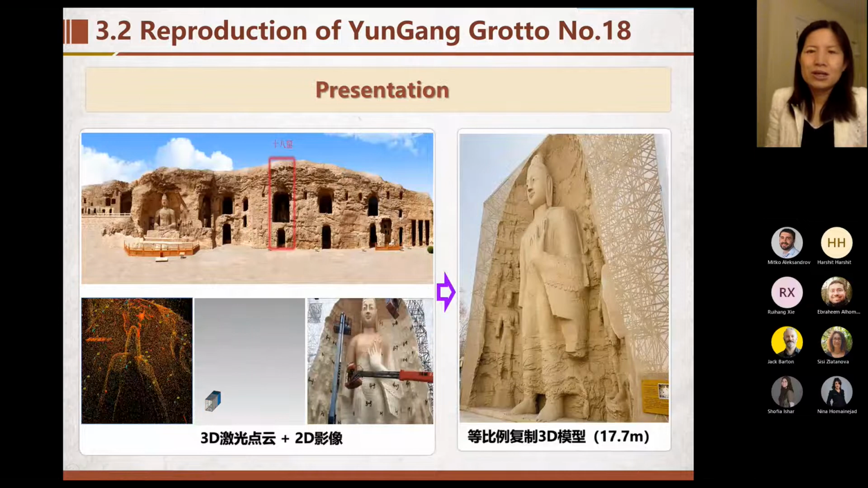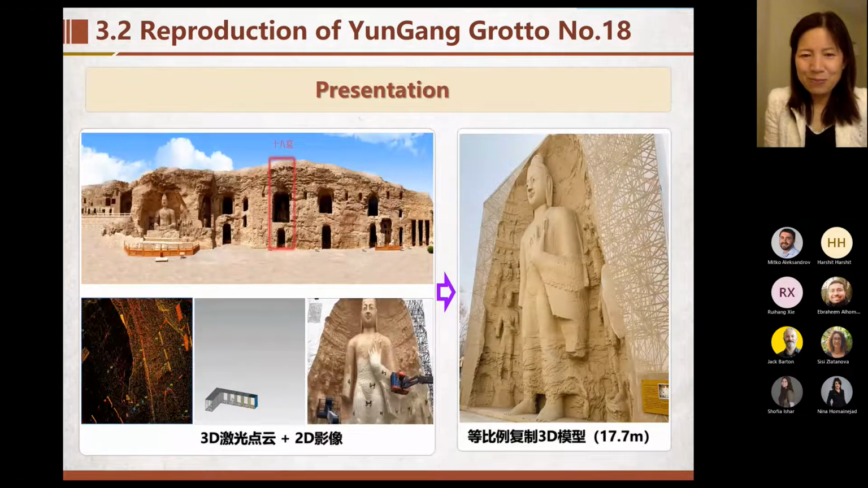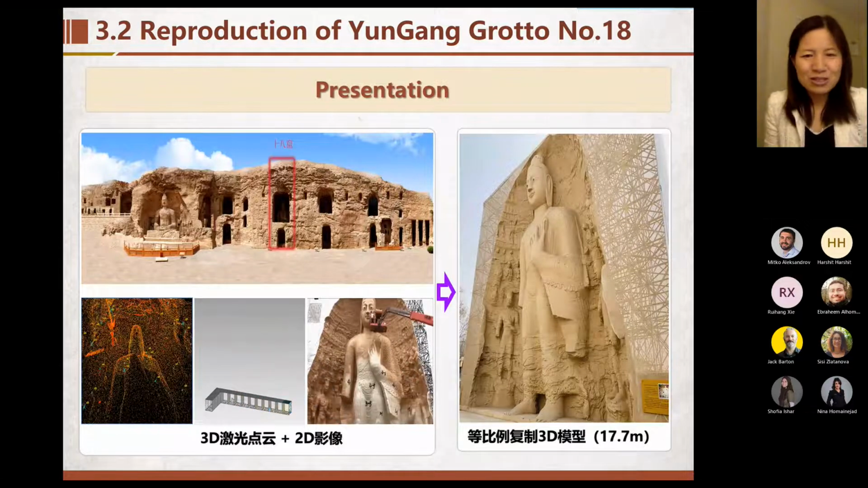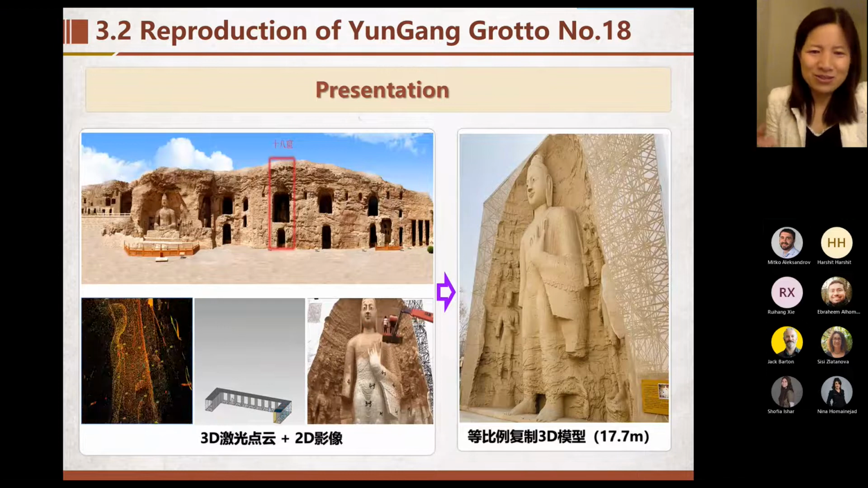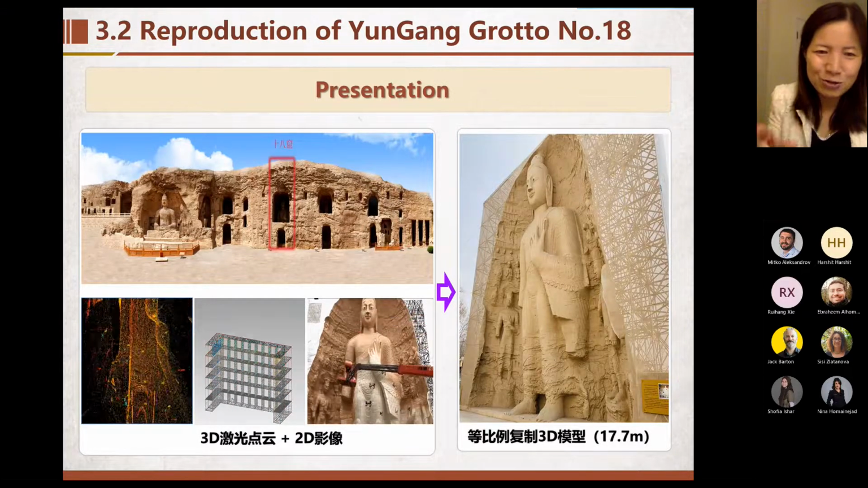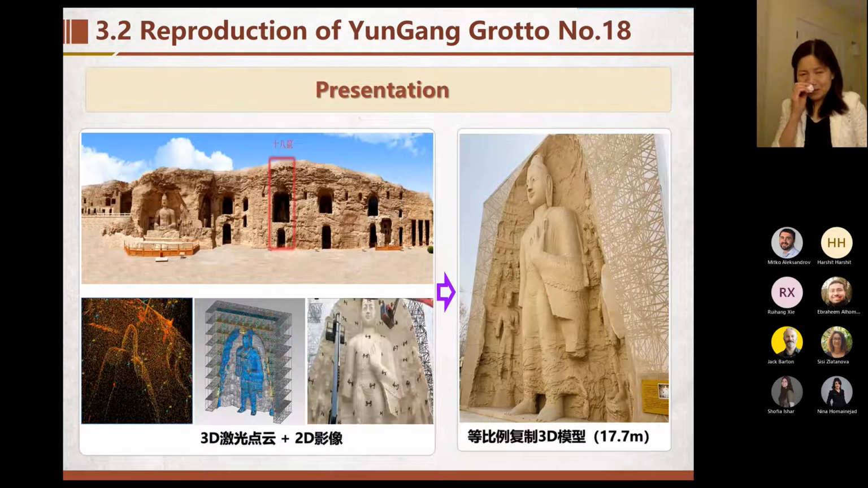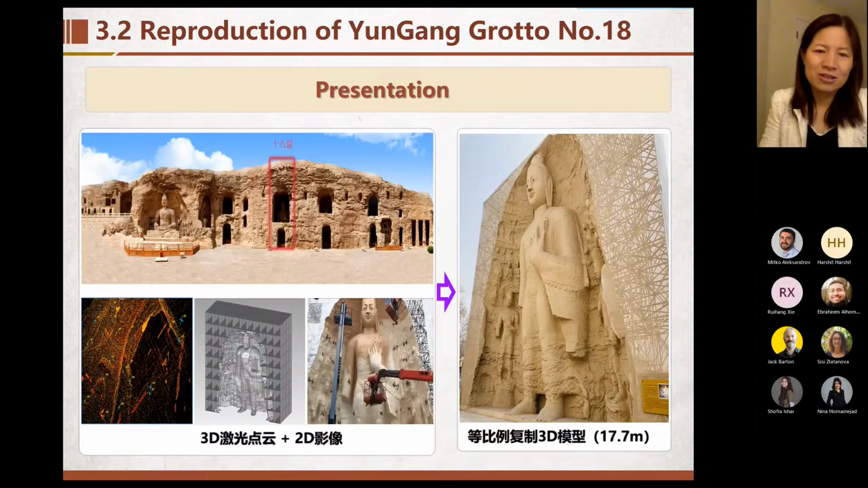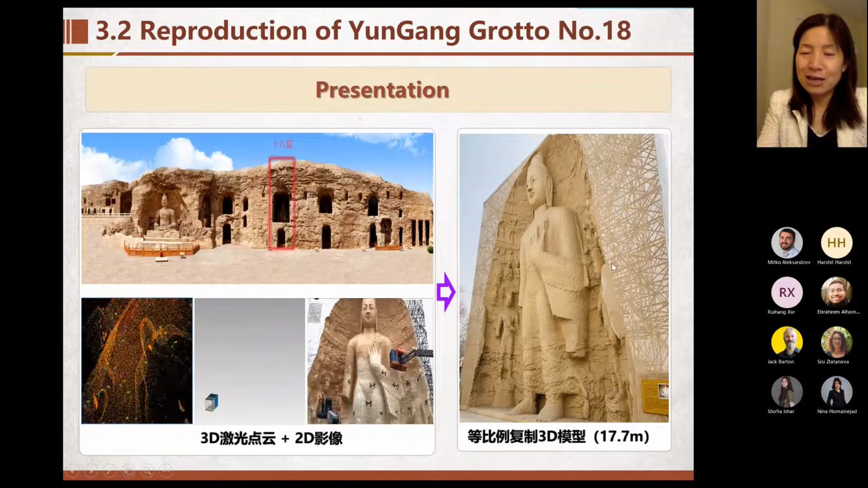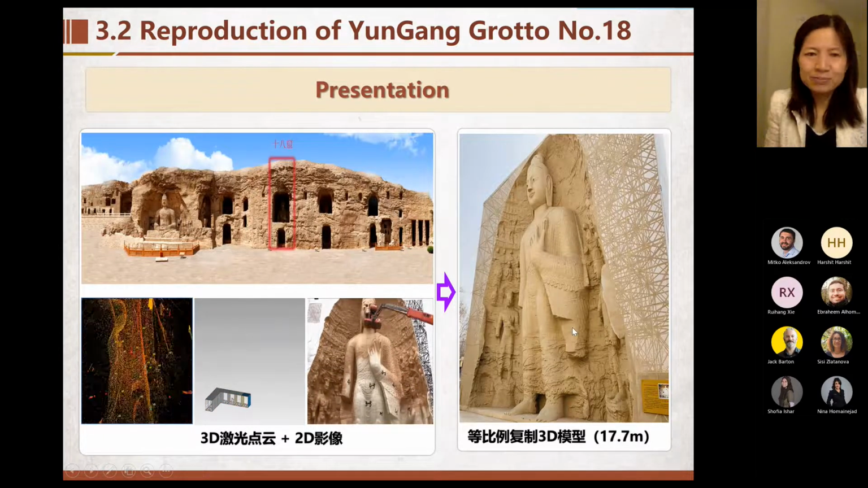So actually it's a very big and very large work. Because of the time, I just introduce it briefly. This work we did for almost 5 years. This is my campus. I think it's very interesting work.